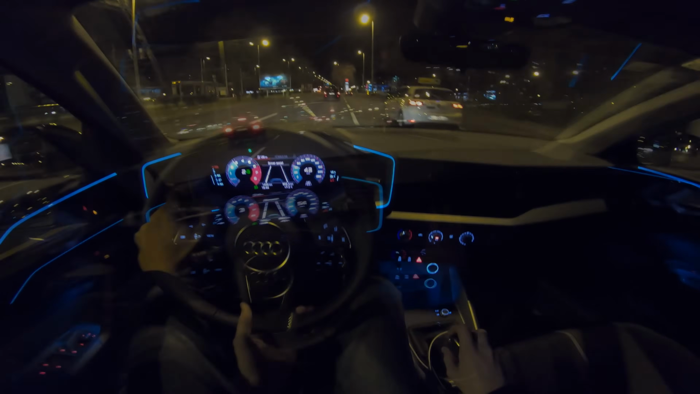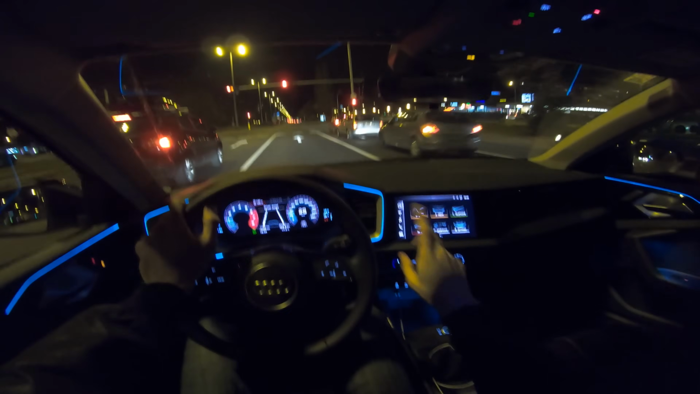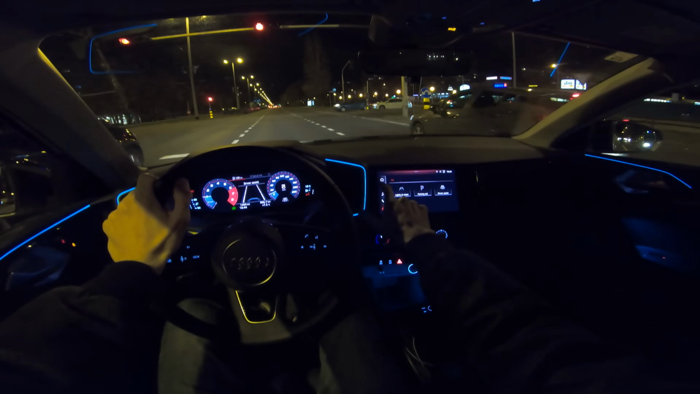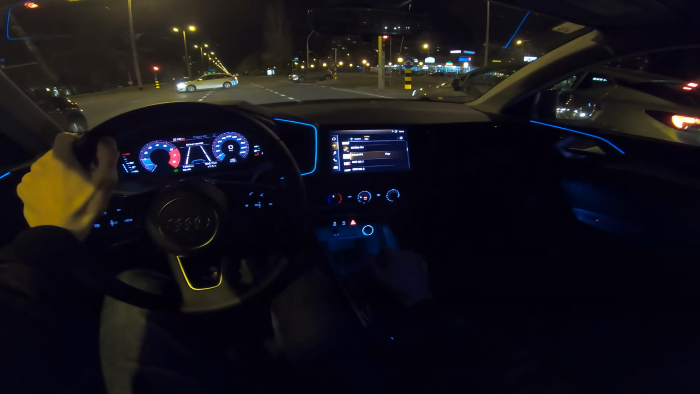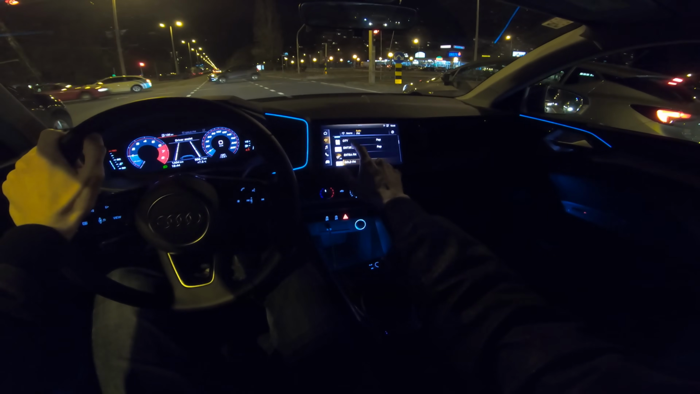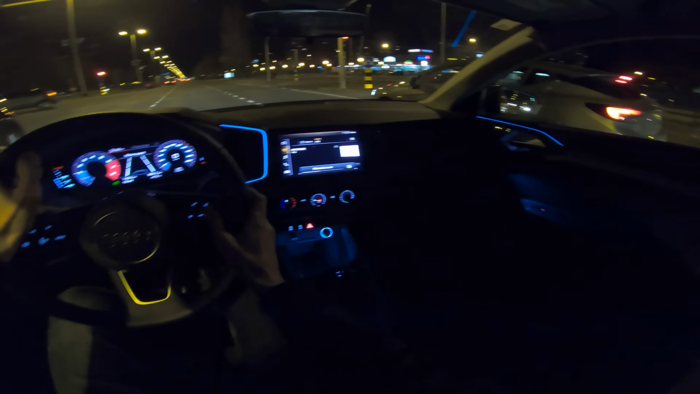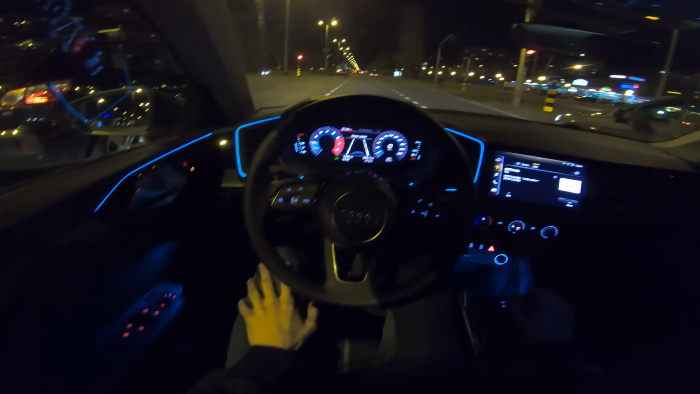I'm gonna move on. So if you want to turn on the screen, you can just tap on it. I find that it doesn't return to home, so if you're stuck on this, it's gonna be here all the time. Radio, just to see if there's better music. So you can see the speakers are good, they're okay.